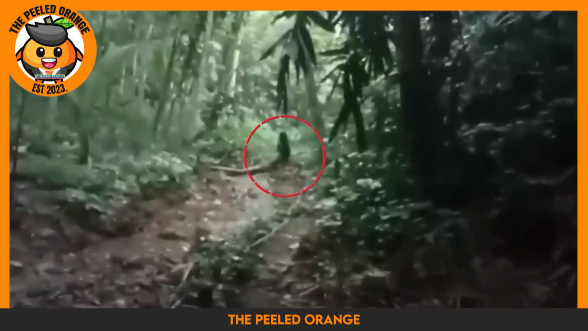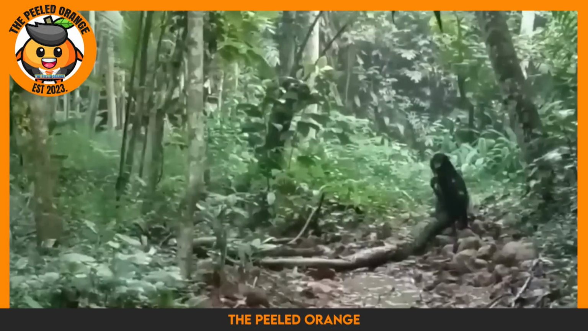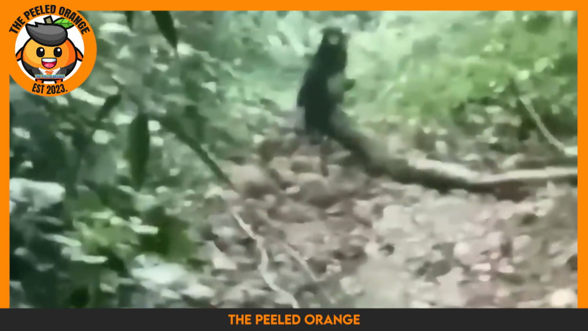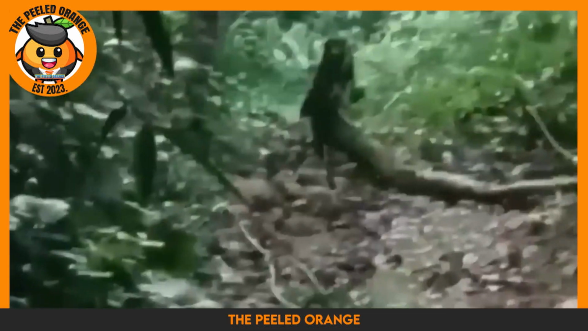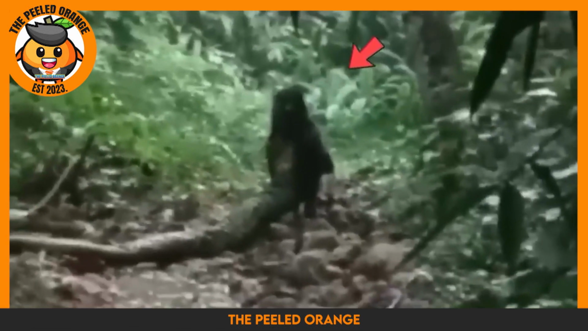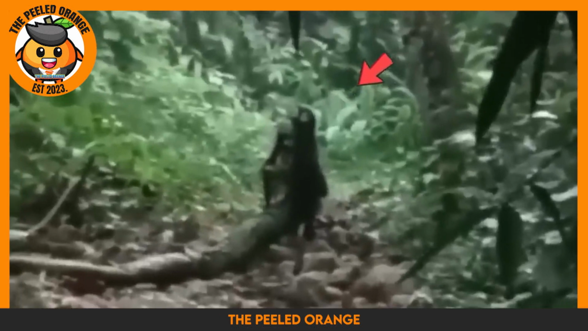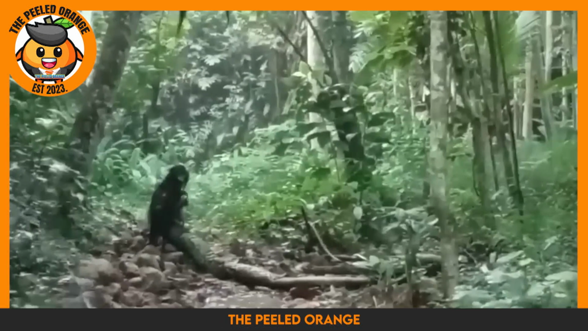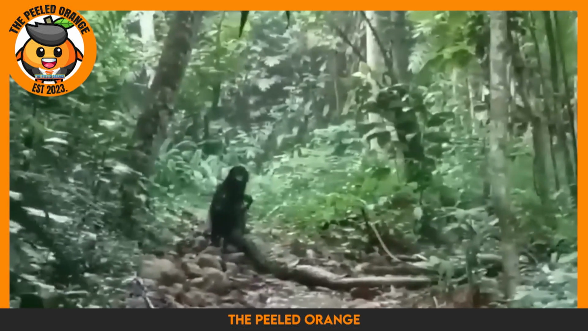It looked like some kind of creature sitting on the ground. At first glance, it appeared to be a mermaid, but when he zoomed in, he noticed that it was way too skinny to be one. It was moving its hands around, and it didn't seem to notice the guy recording. Nobody really knows what it is, and it's been boggling the minds of everyone who's seen the footage.